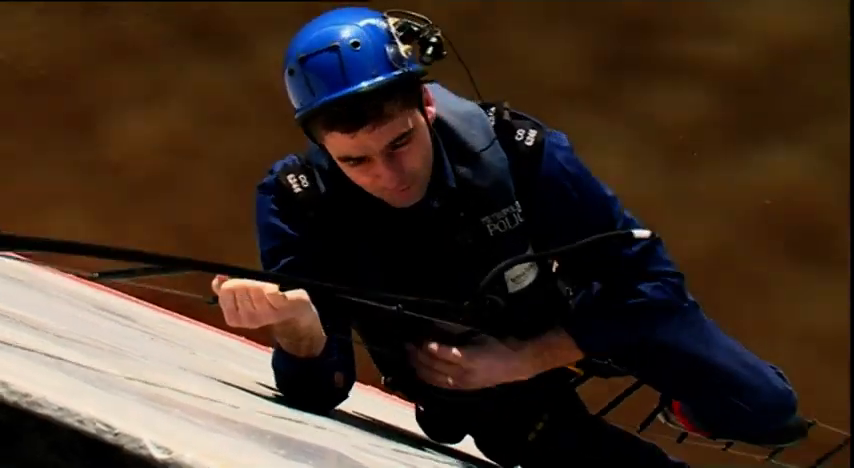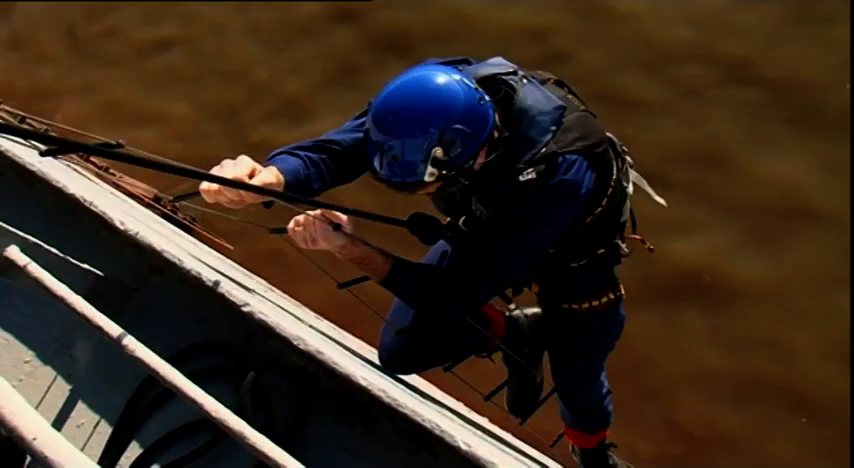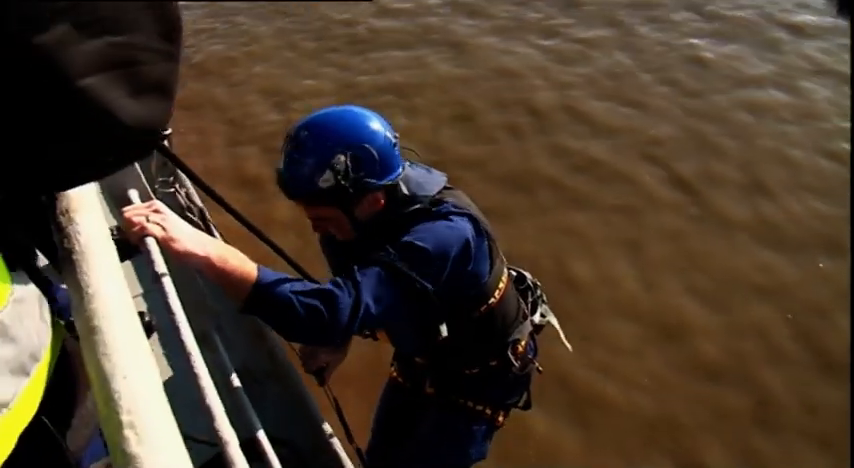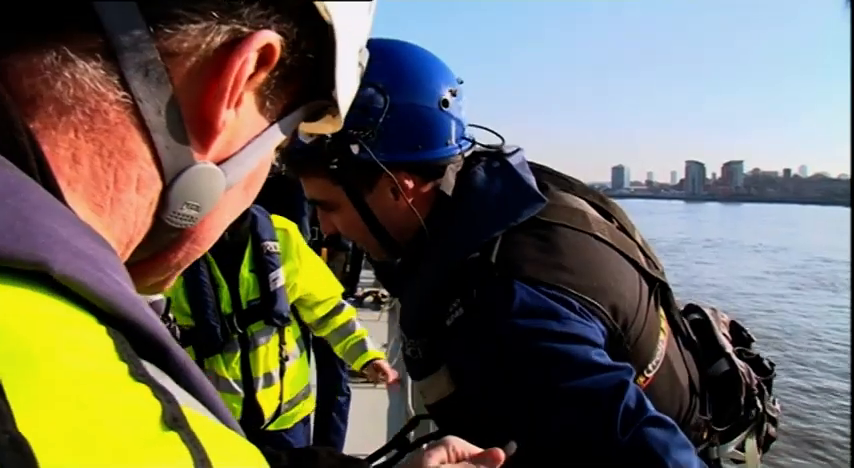I've never climbed up a ladder up the side of a boat before. I was more concerned that I wouldn't get up there and let Paddy down than anything. And now it's down to Dad to get up the ladder, so we can both go on the course. So there's a bit of pressure. Well done. Toes in. Yeah. Glad to get that.